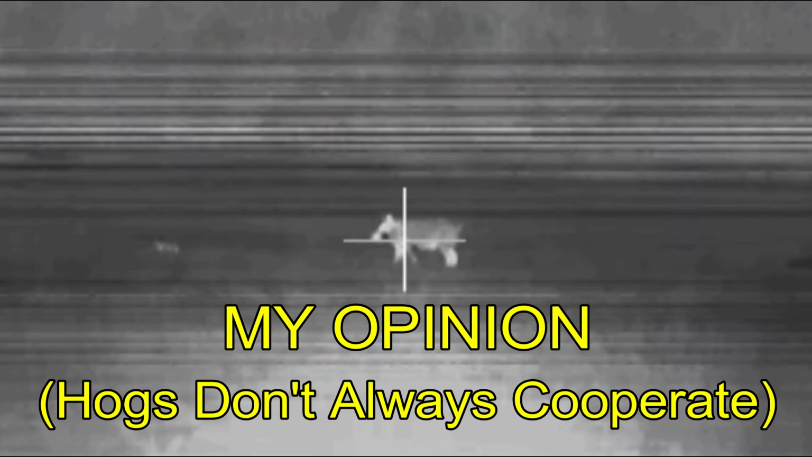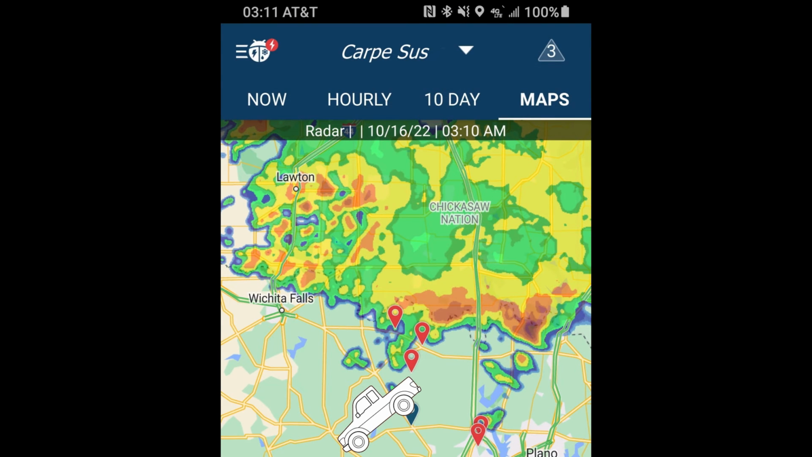No doubt we were both disappointed, particularly because this was the last hog of the night. Eventually the storms moved in and we had to head south to safety.